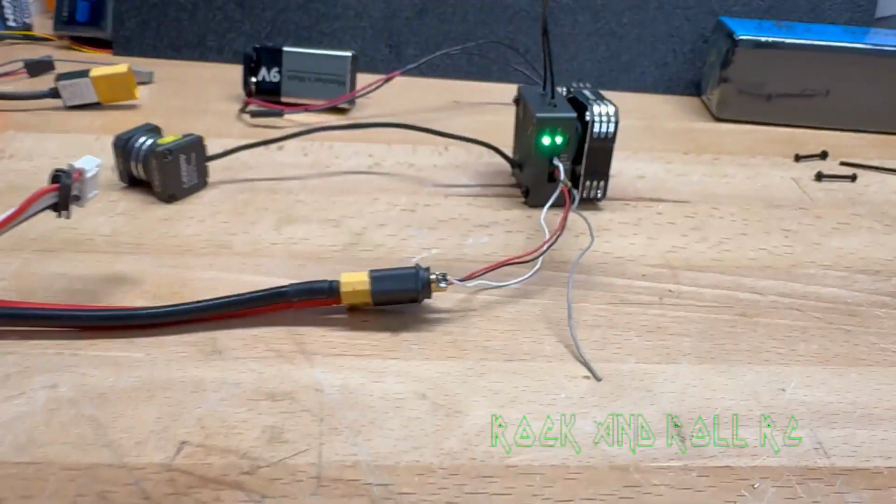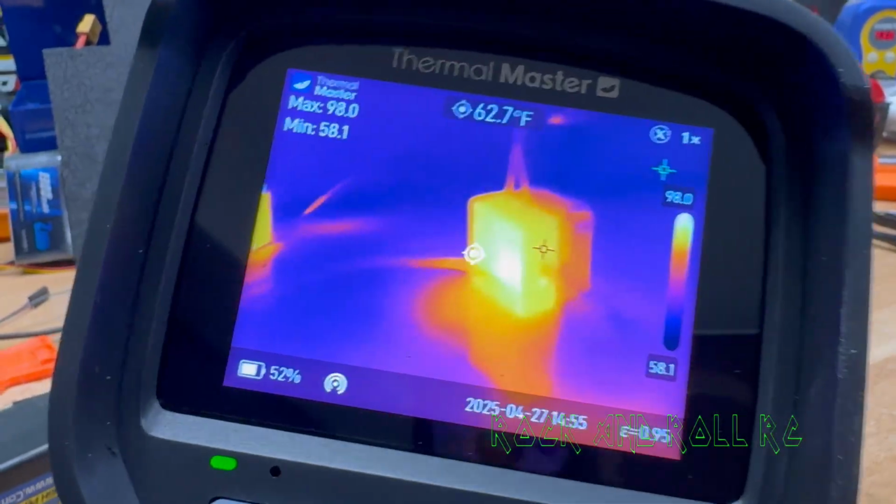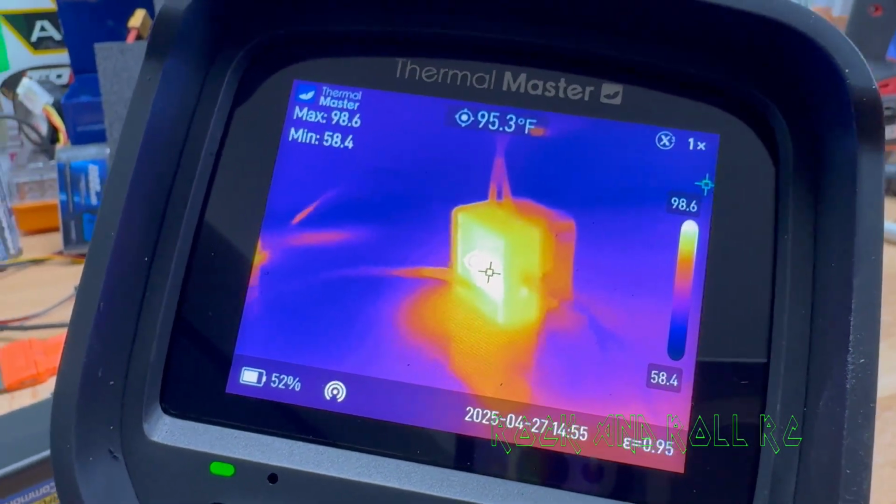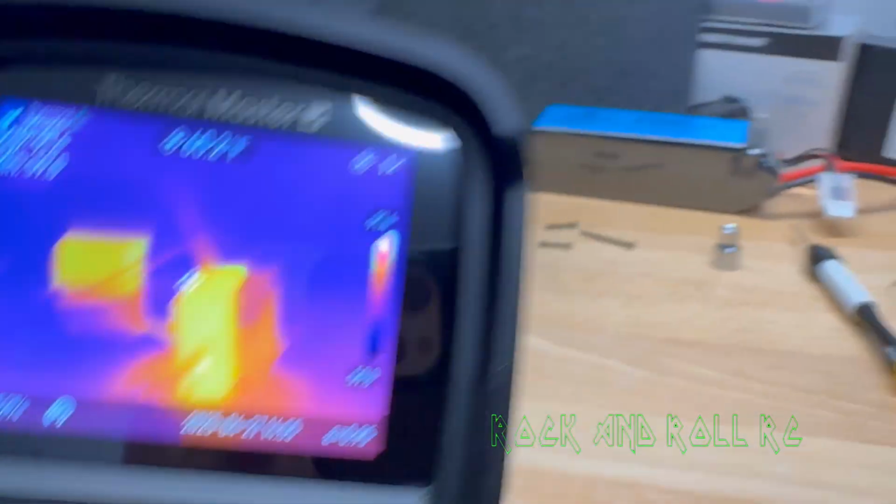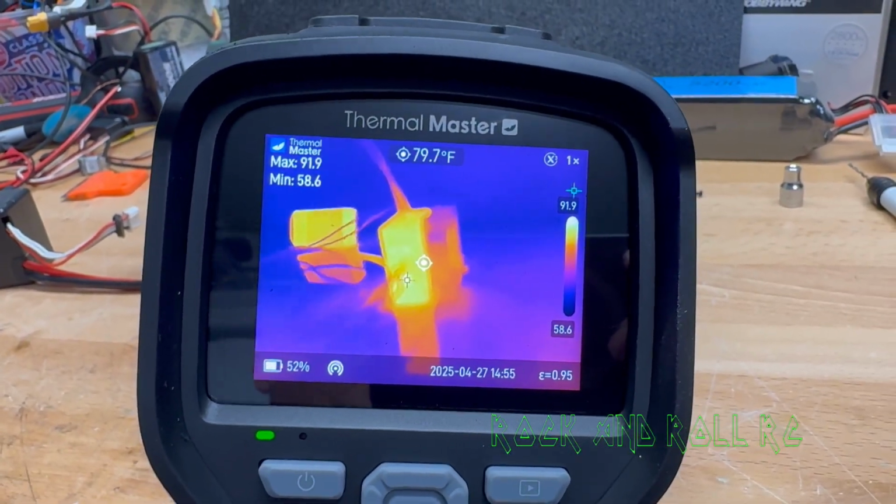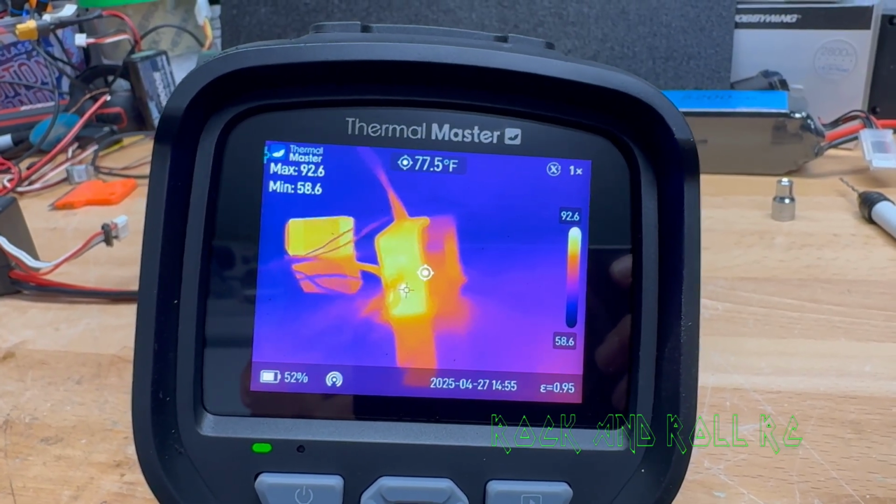So on the MIPI side, the temperature is a few degrees cooler than it was with the fan ingesting air, and now cooler with the air blowing away from the heatsink. And the heatsink side is in the high 70s, low 80s. What's going on? I don't know.